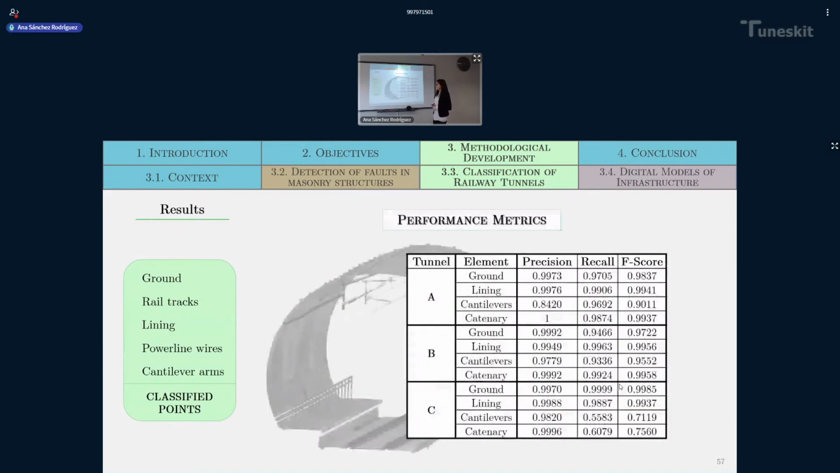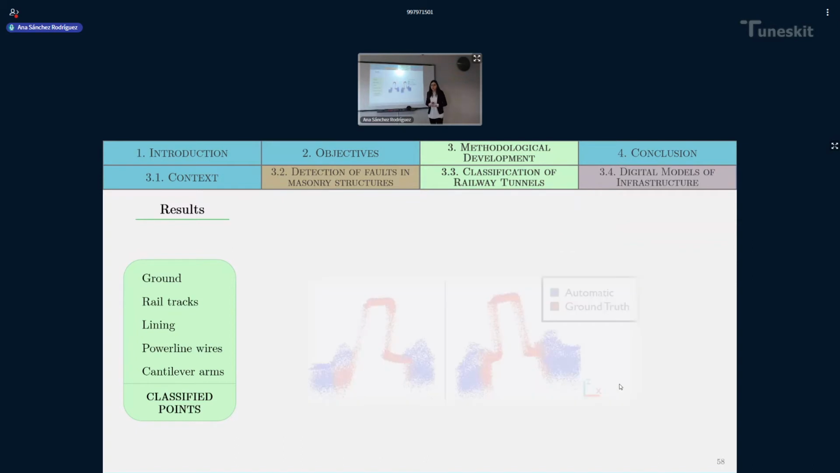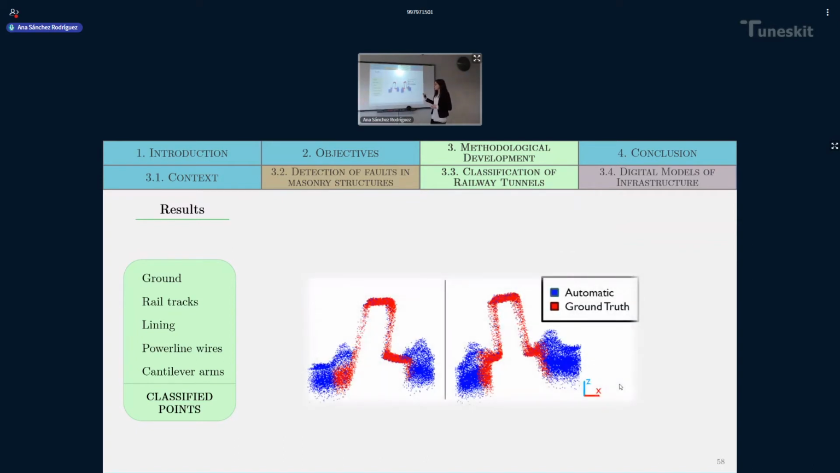We have in this slide a summary of the performance metrics obtained. It is important to highlight that this methodology has been tested in 3 different tunnels, obtaining different results, but very similar for each of them. You can better analyze them in the paper. And here I wanted to show you the difference in the classification of rails. This is a point-by-point comparison.